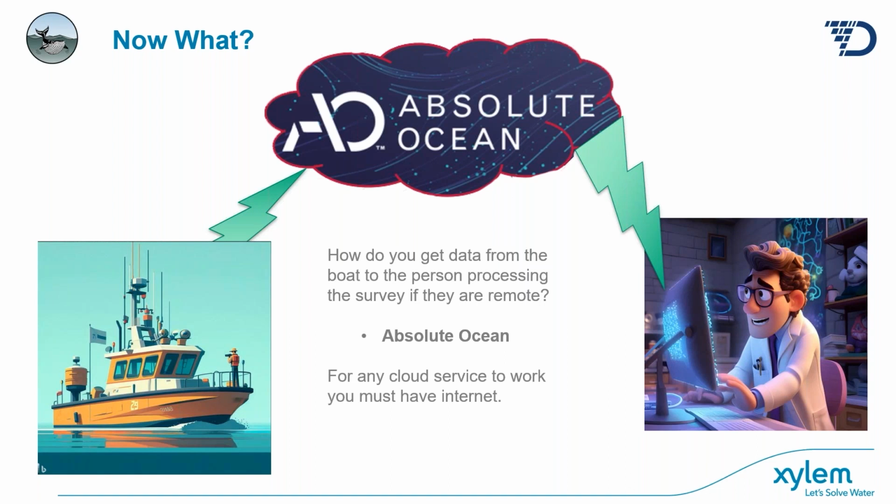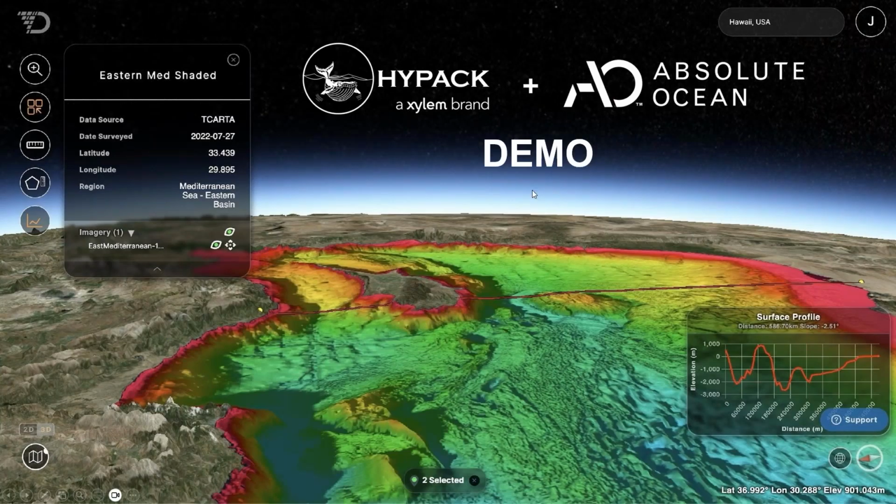I come to work first thing in the morning and the data is there, because the boat is synced to Absolute Ocean and my editing station is synced to Absolute Ocean, and it's going to take anything the boat collects and upload it to the Absolute Ocean project. Anyone in the middle has an opportunity to log into Absolute Ocean and see the progress of what's going on, and then when I get up in the morning and come to work, I've got new files to work on. So let's go see some of this in a demo.